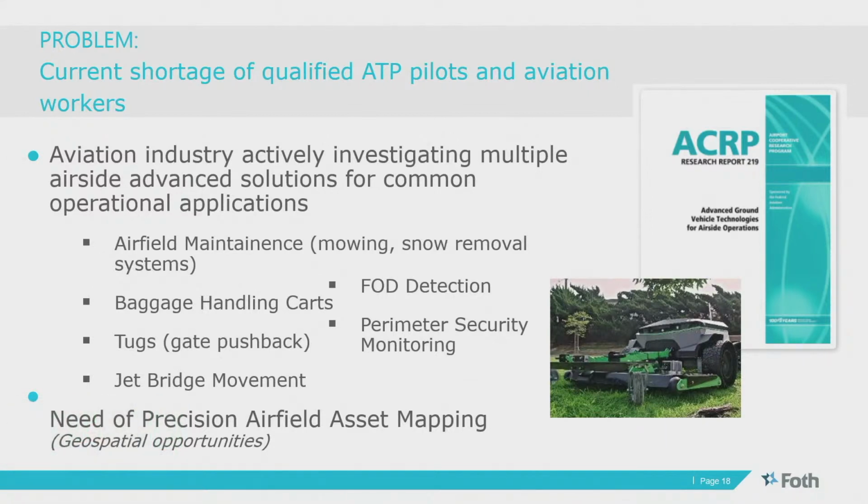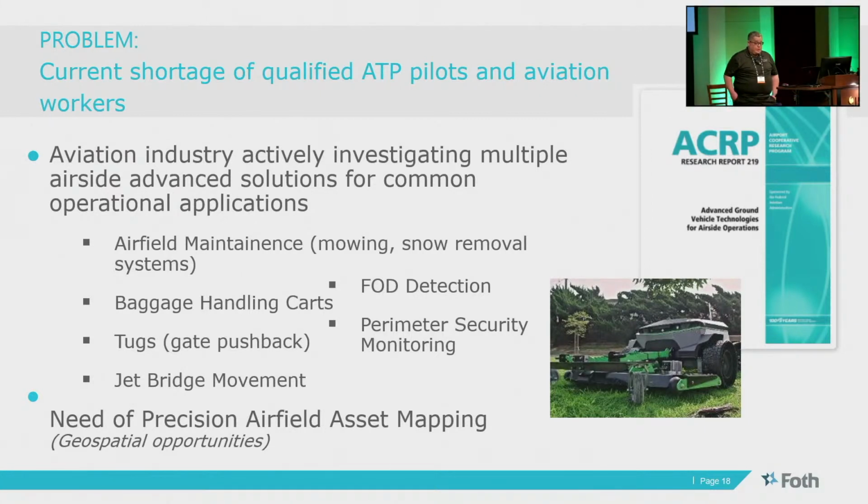Adding to the problem is that there's a shortage of pilots. There's a shortage of people to work in the airports. Like we all know in the industry, it's hard to qualify people to work.